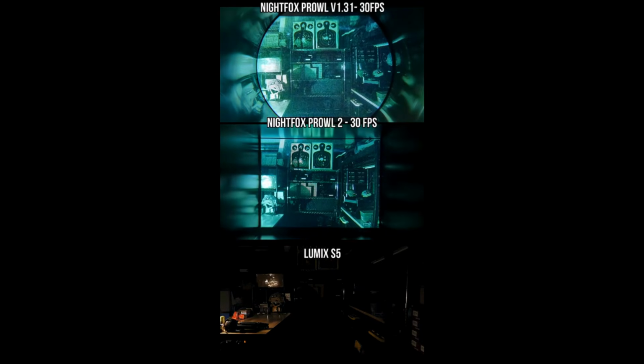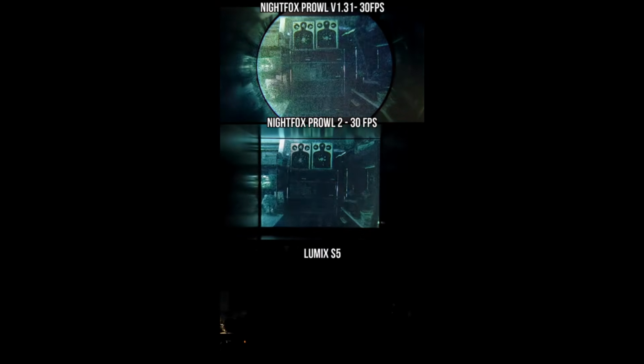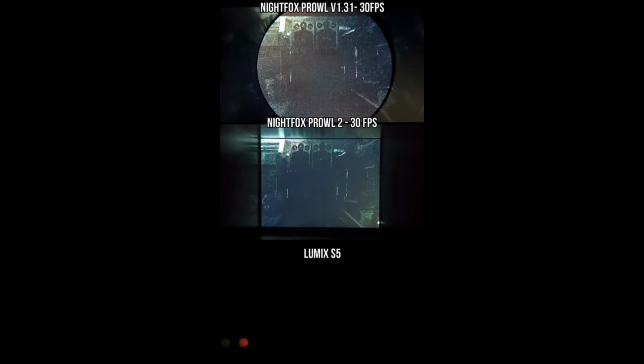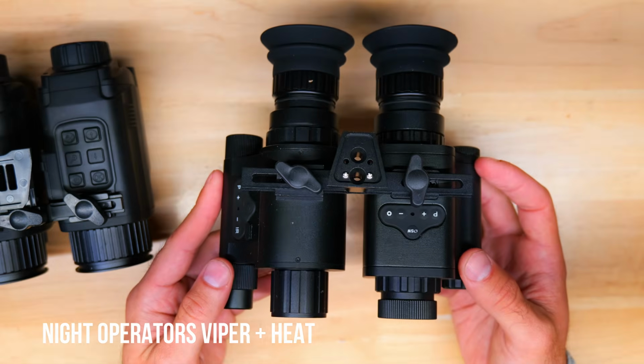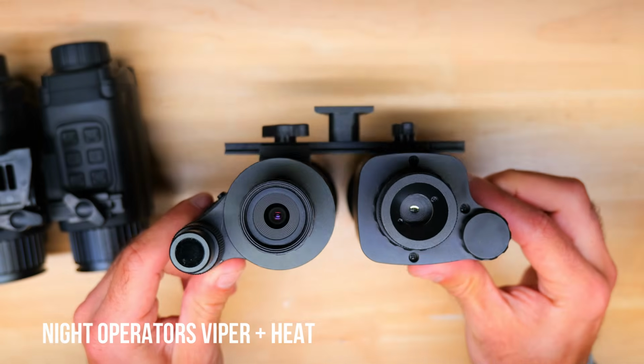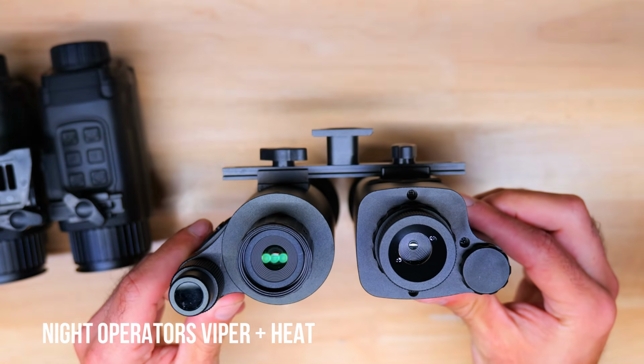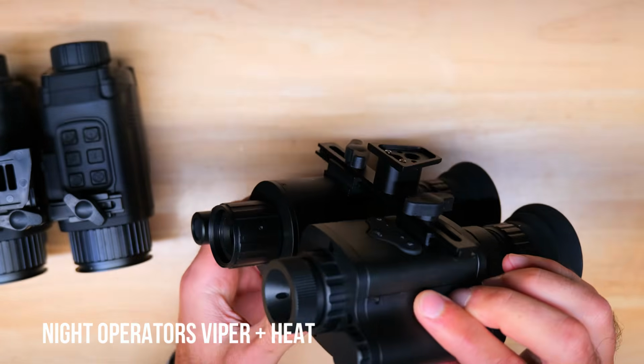The Nightfox Prowl 2 is definitely a nice upgrade in pretty much every way to the original Prowl, and both of these devices do have video recording capabilities. This is the Night Operator's Heat and Viper kit, and due to the body design and the battery compartment placement of the Night Operator systems, the thermal can really only go over the left eye.